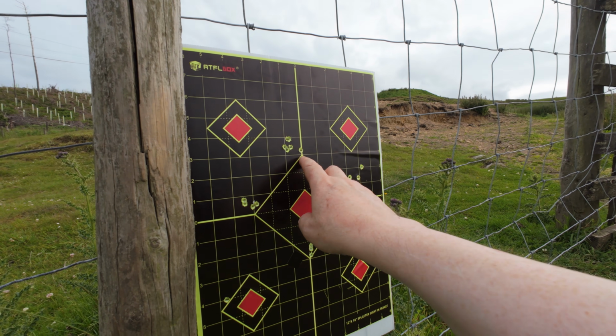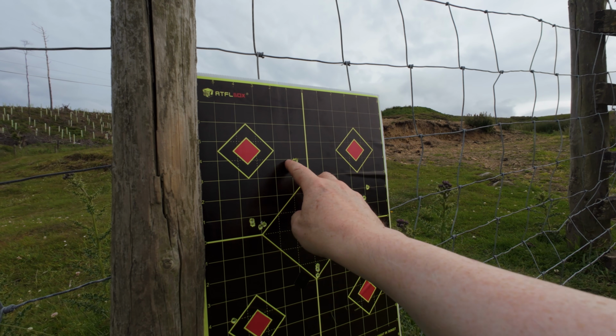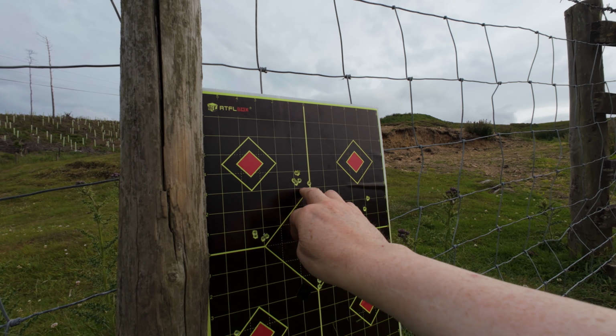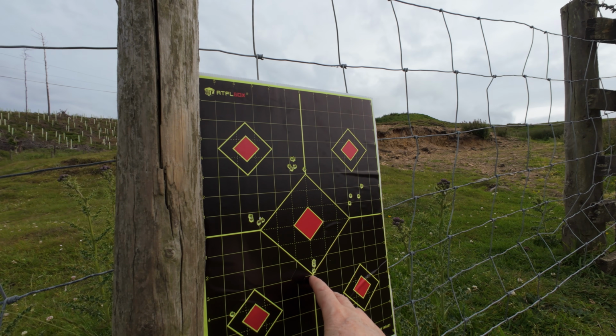When I started, that one was spot on, but as you see, if you take extra shots, you get a group in there. So you can see it's about a finger's width out there. So I adjusted that. We've now got them on vertical, which is where I wanted them, so we're spot on.